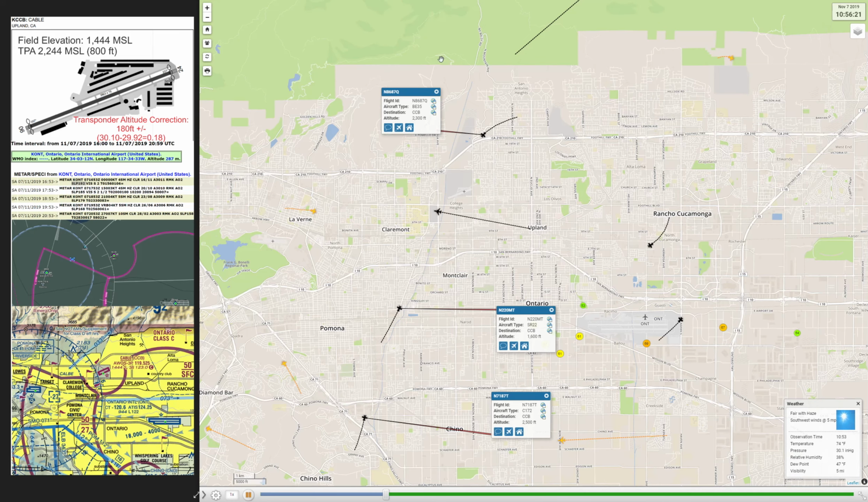Bonanza 87 Quebec, 2 miles due north, going to cross midfield for left downwind 24.